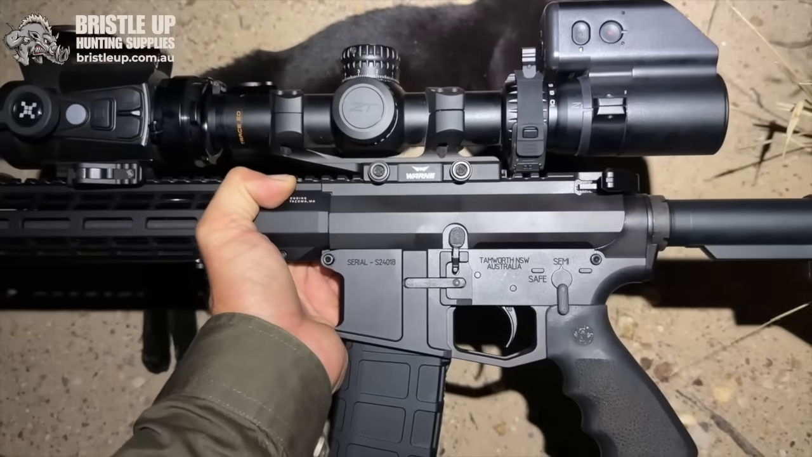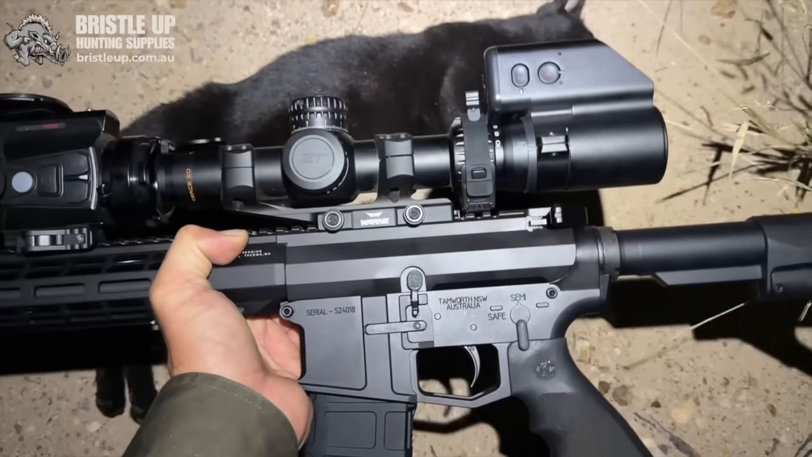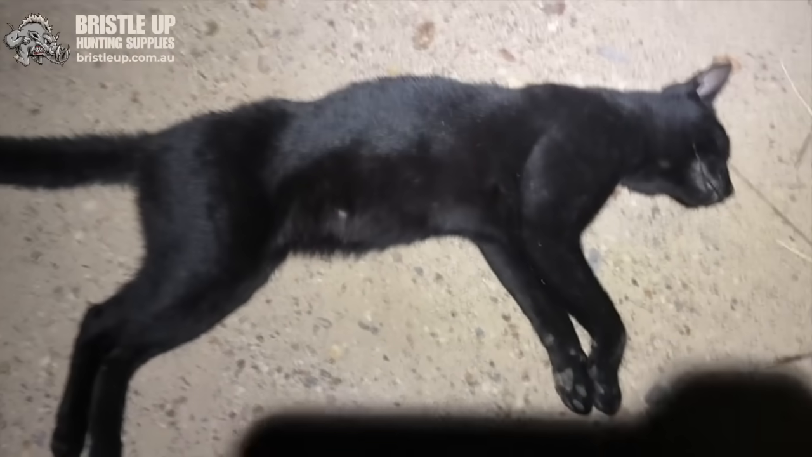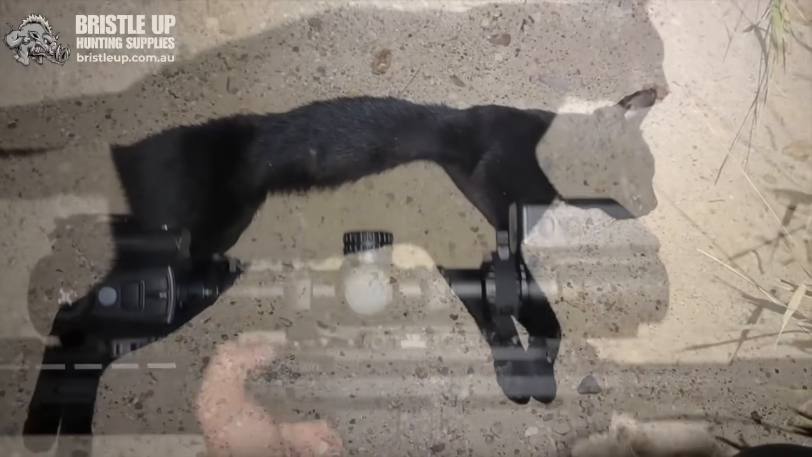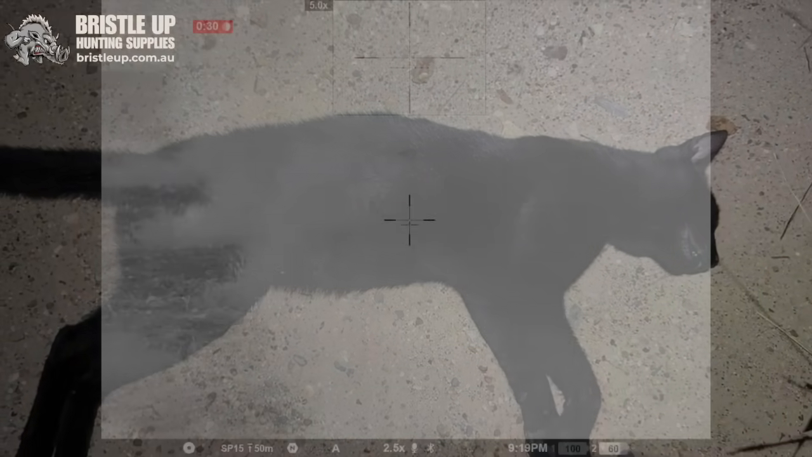Now, I did buy this rifle with my own money. It has been a long time in process, but it's paid off in the end. So very, very happy with the results. First shot at an animal, first kill. So hopefully we can keep it up. So there you go, Nick, I'm going to put your name on that one.